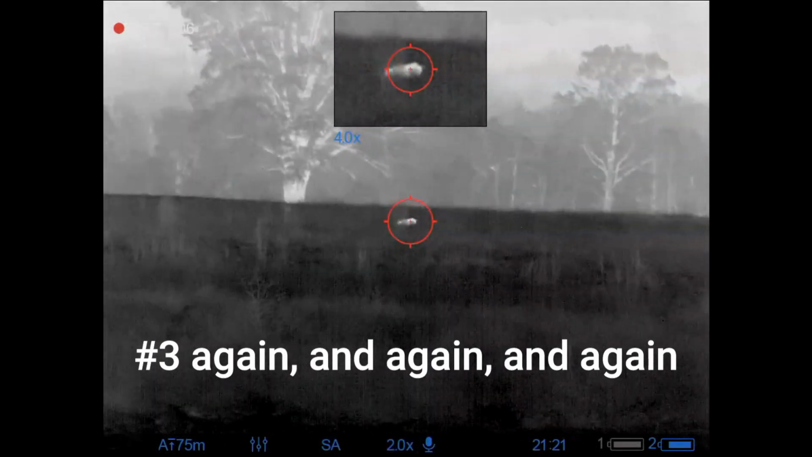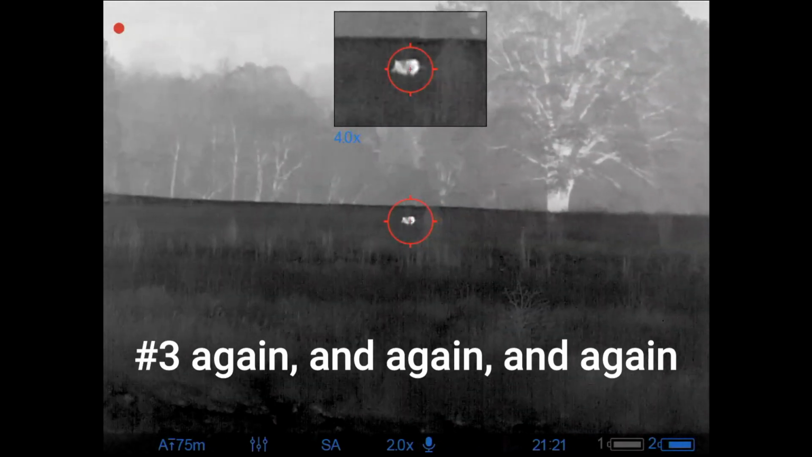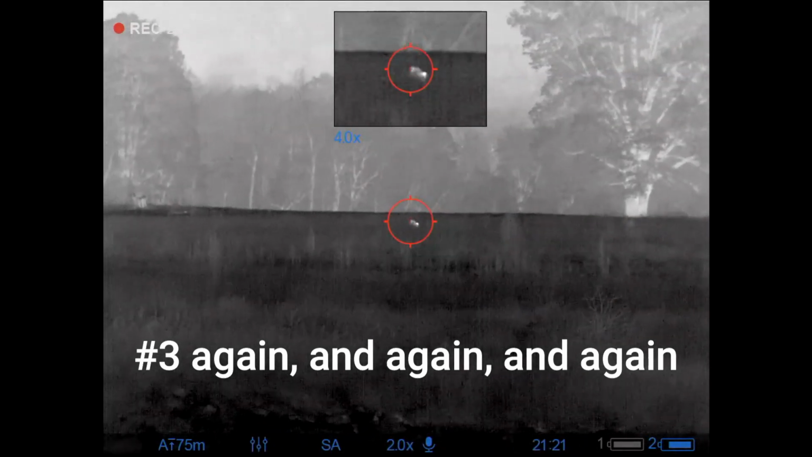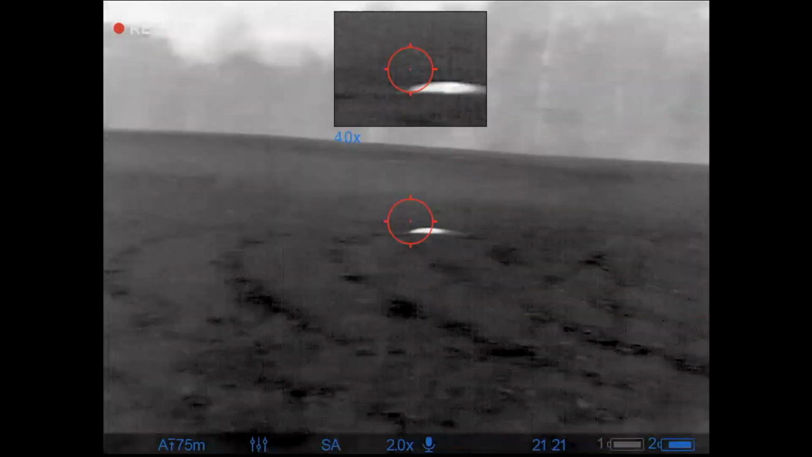So as I'm finishing off pig 3, I'll be honest, I didn't find pig 2 till about 2 days later when the buzzards pointed it out to me about 300 yards away. But that's alright, that's 3 down. That was sure a whole lot of suck for that night.